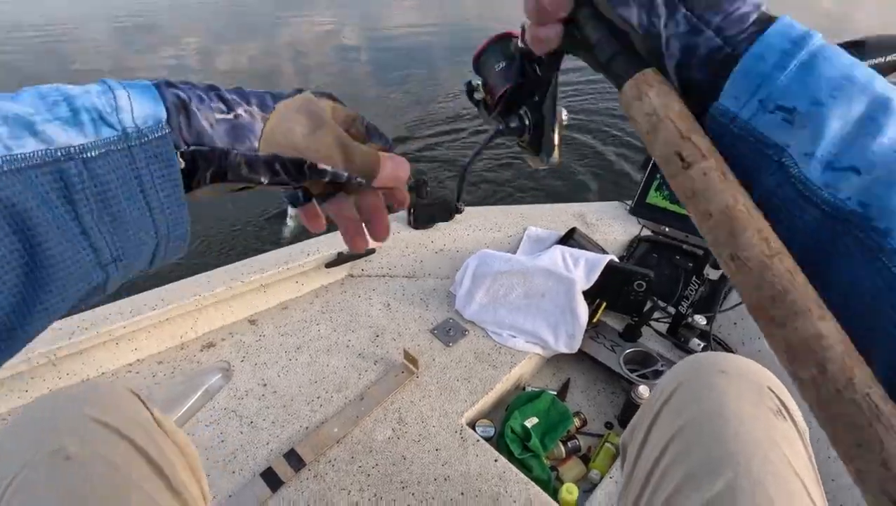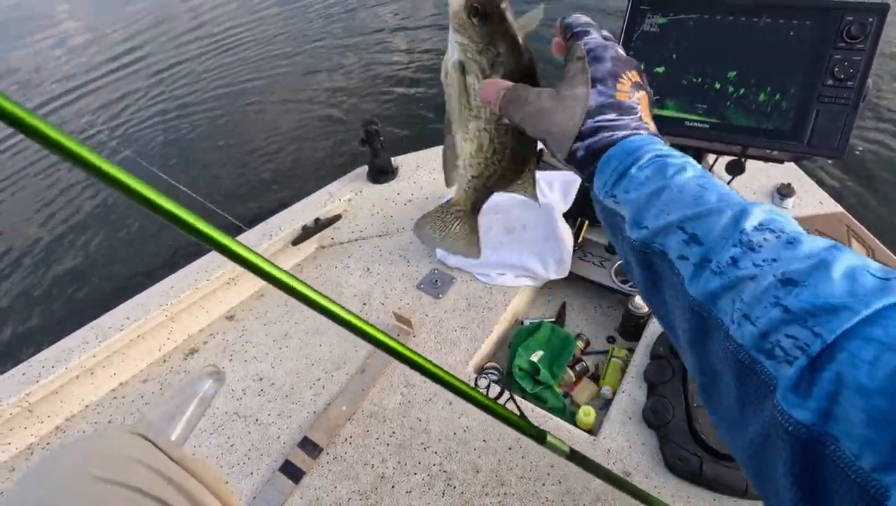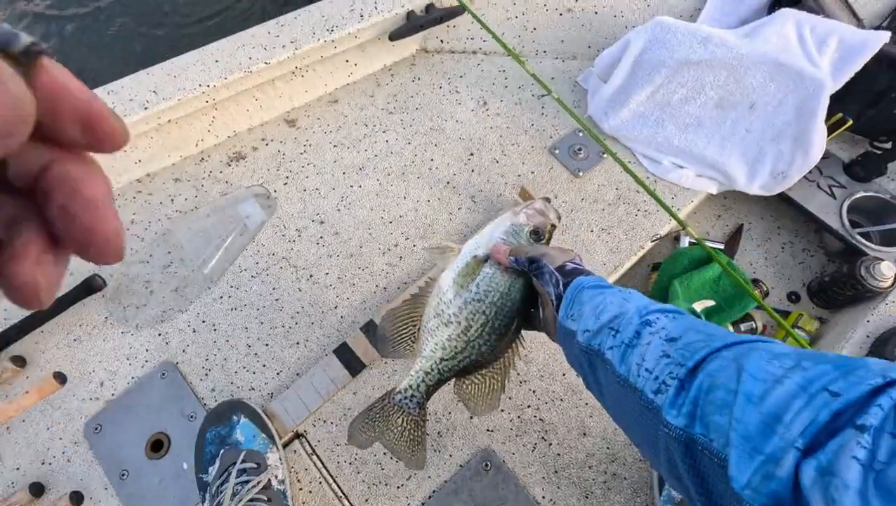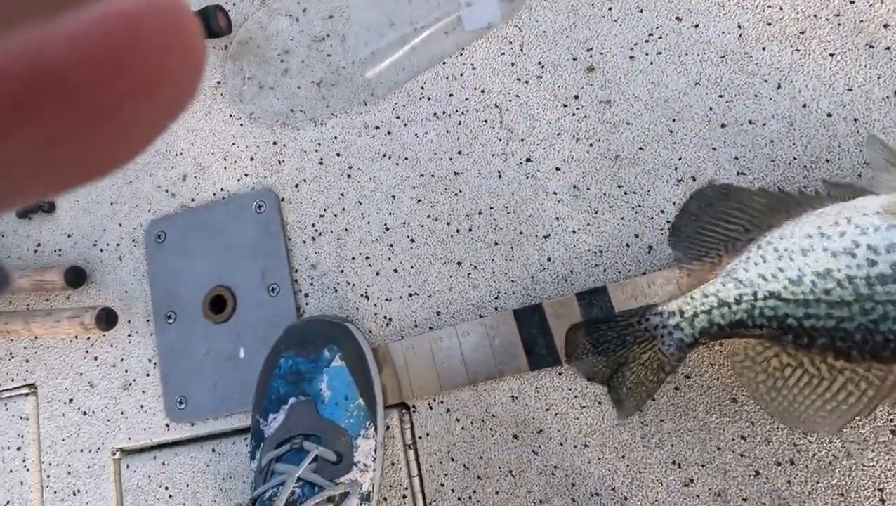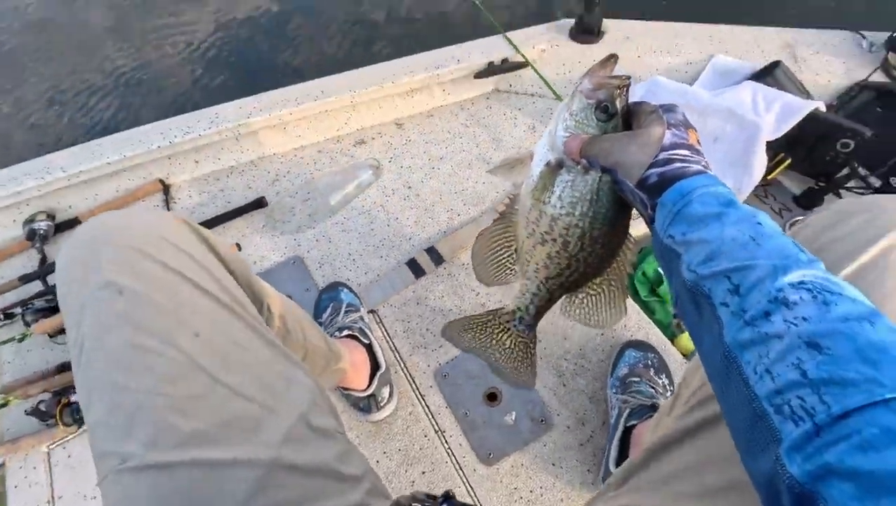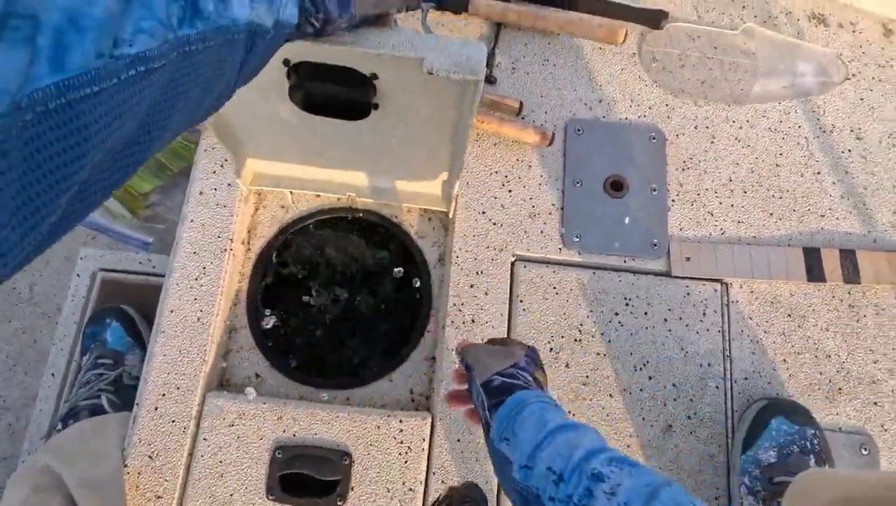Goodness gracious. It's 8 o'clock. There's 13, almost 14 inches. A little bit under 14, so I'm gonna keep them.